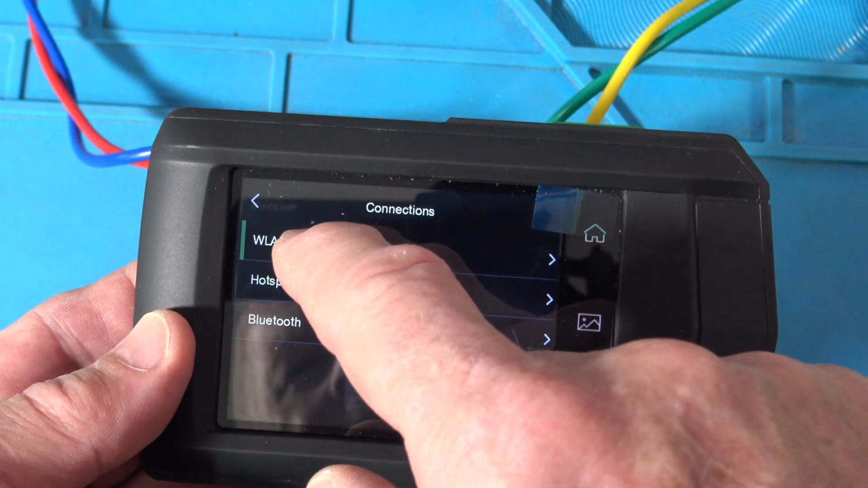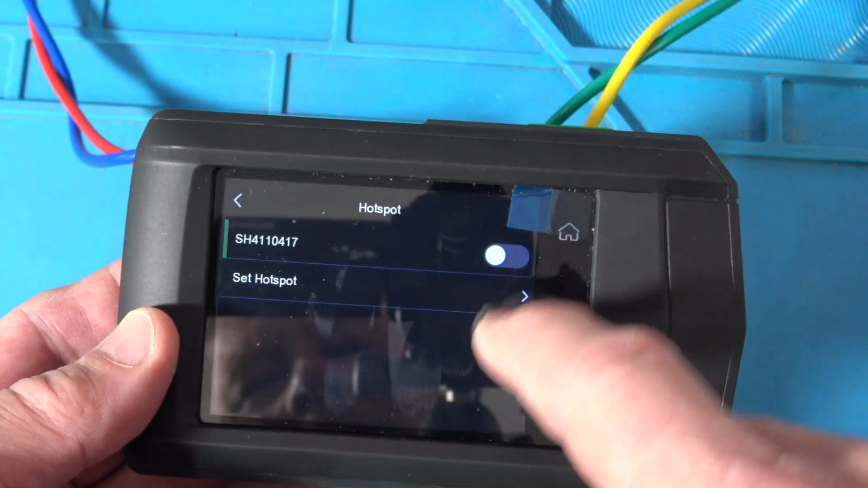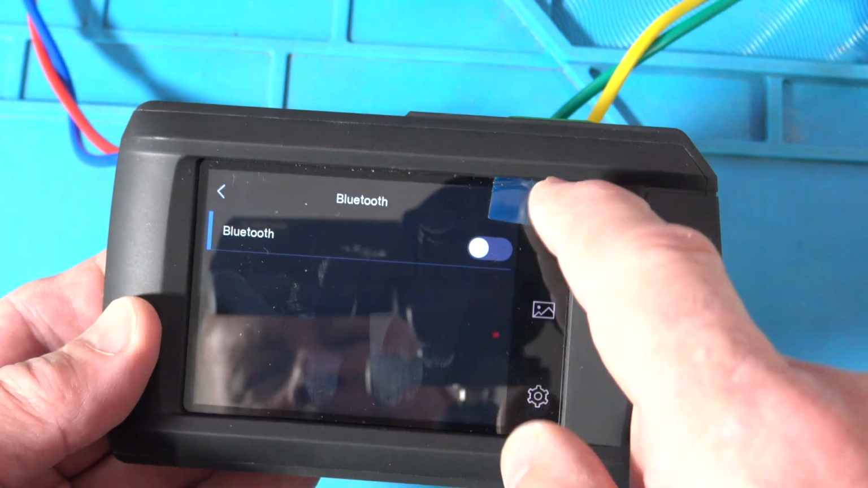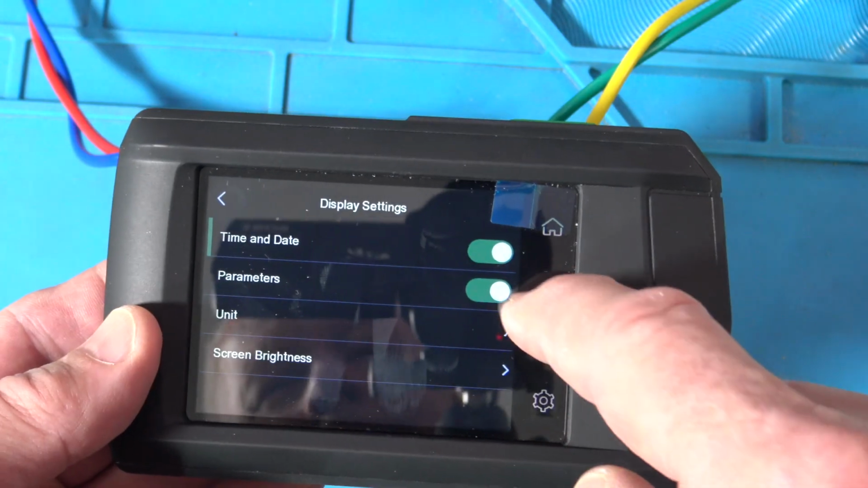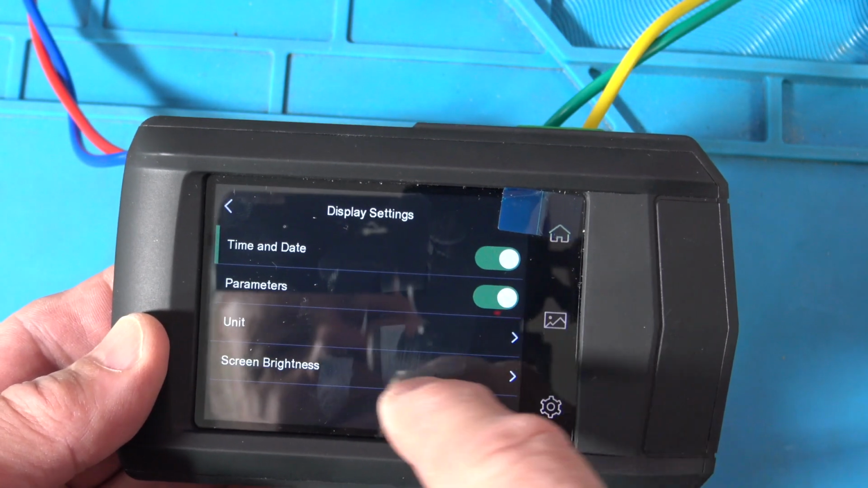And under here's the internet. Okay, turn that on. Hotspot, turn that on. Then I can hook it up to my phone. And Bluetooth, again, so 3 different ways. Okay, display settings. Time and date, I got that turned on. Parameters, that's on.